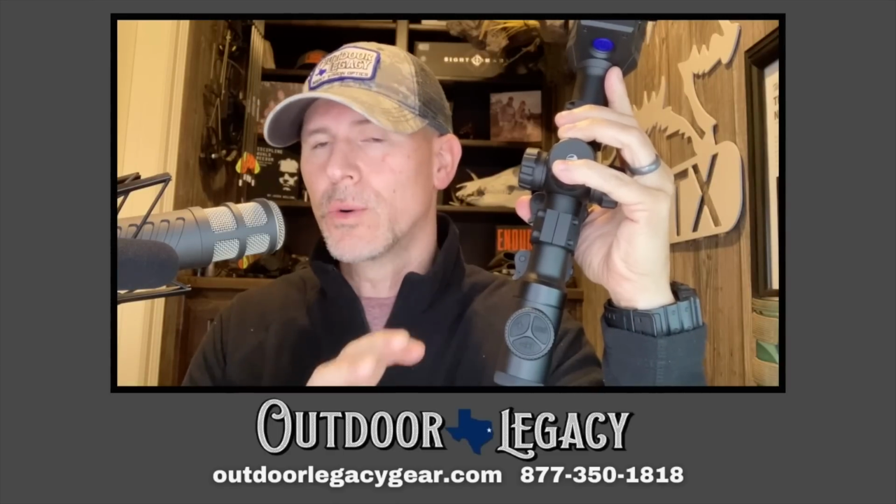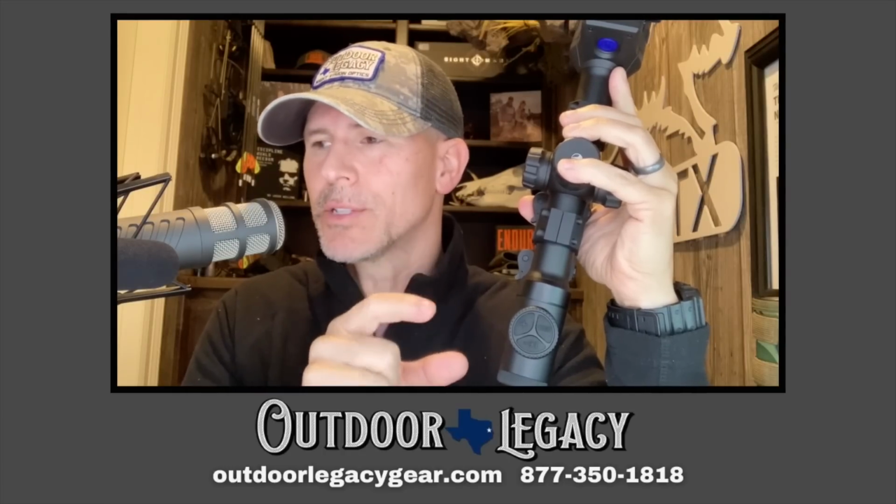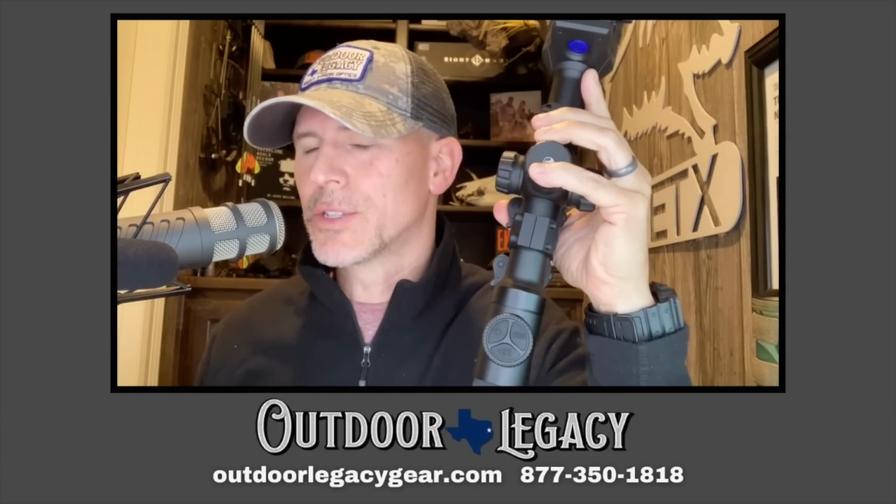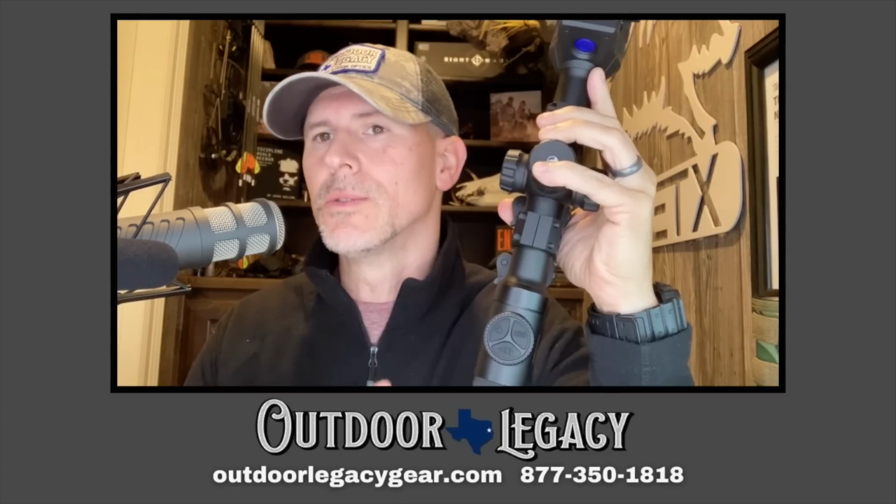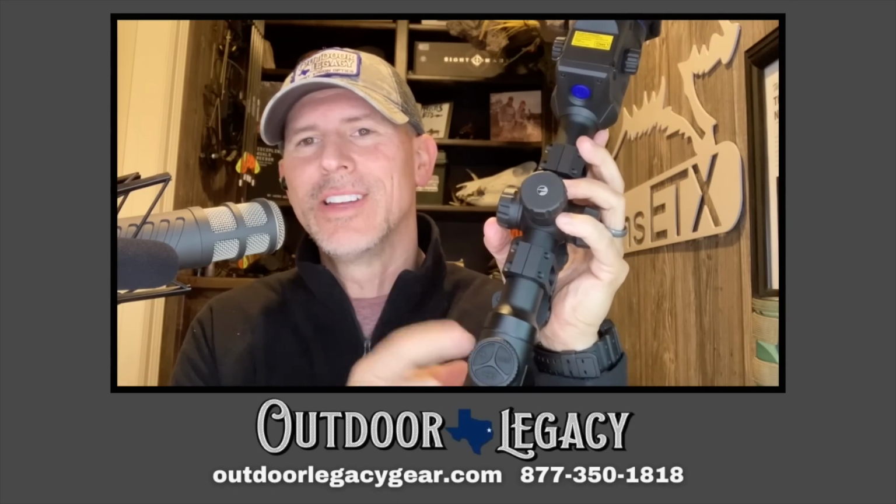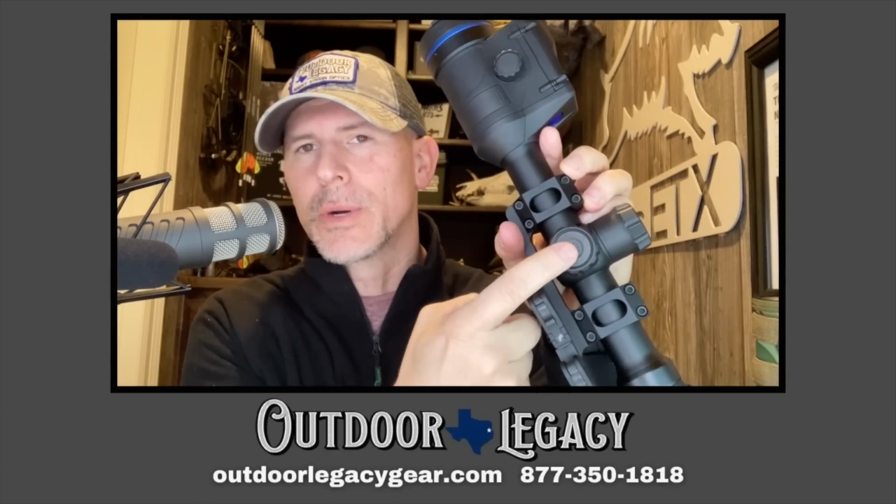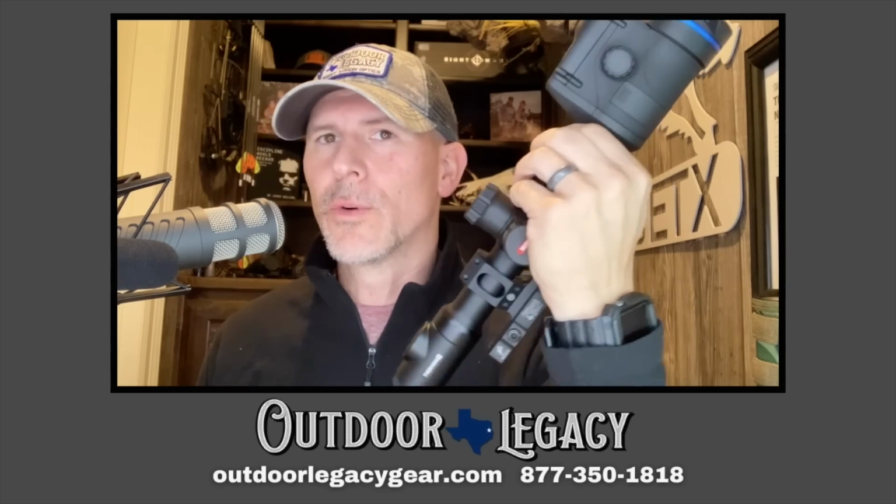Your main reticle goes away, but a picture-in-picture image shows up at the top of the screen. It's got your reticle on there for shooting, but in the continuous scan mode, that box stays on your main screen the entire time, and it ranges anything you point it at. So 2 modes, point and click or continuous scan. You've got your record button. You've got your magnification button. Your menu dial is on the side. This is a button that you either short press or long press, and it's got a turn wheel right here that goes through the menu for you.